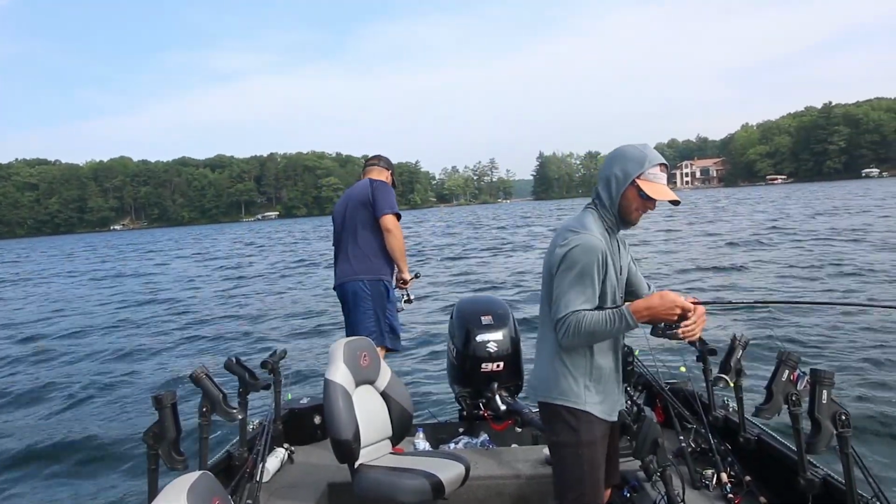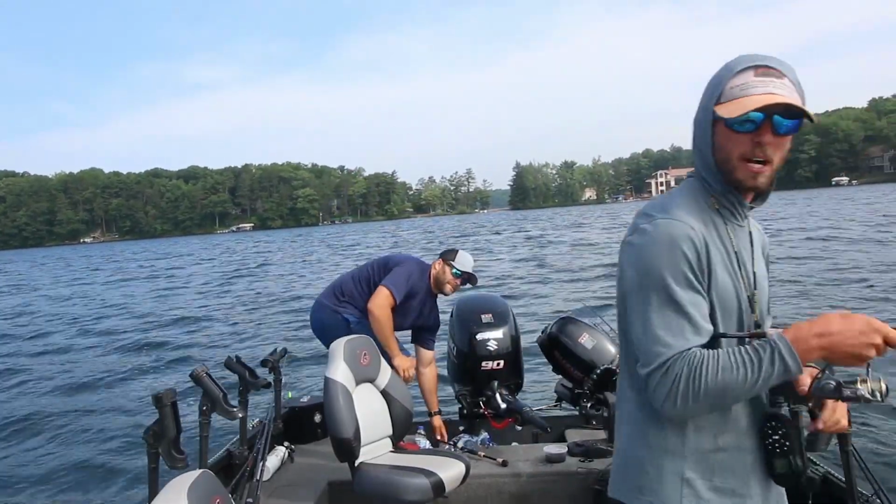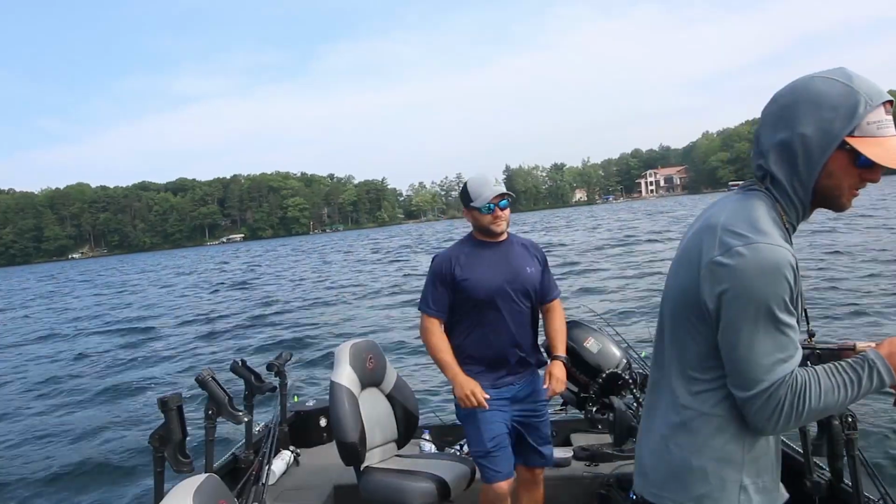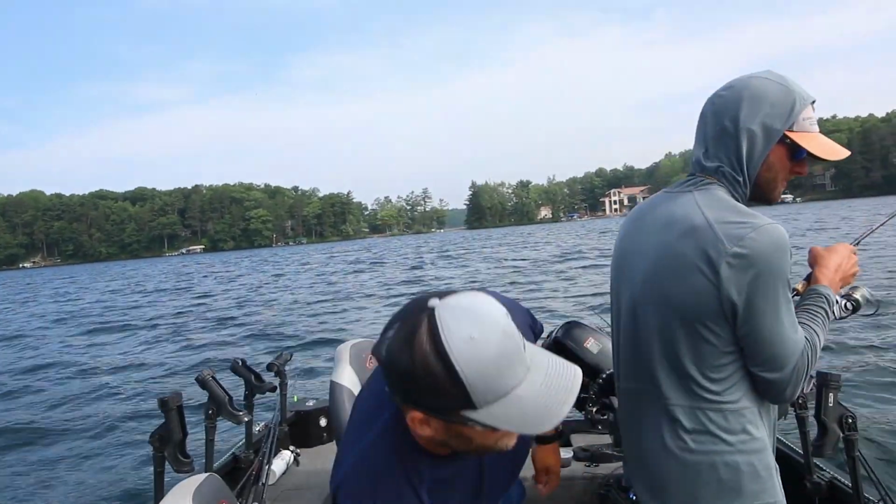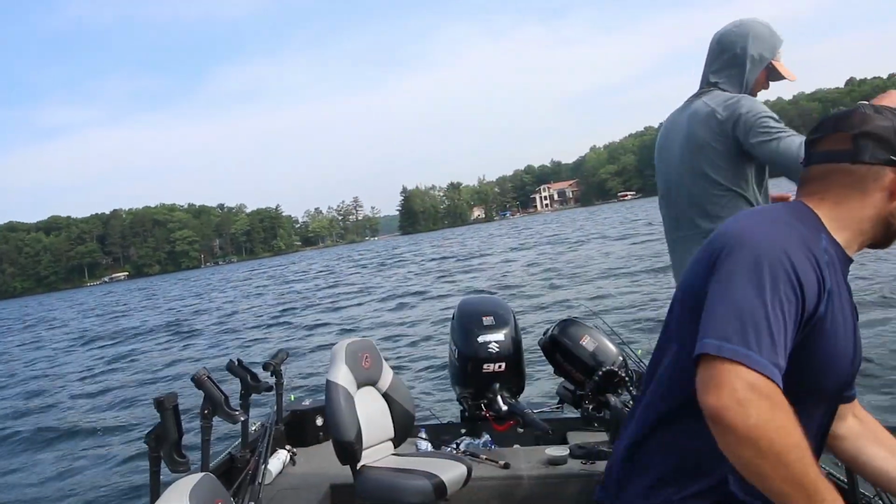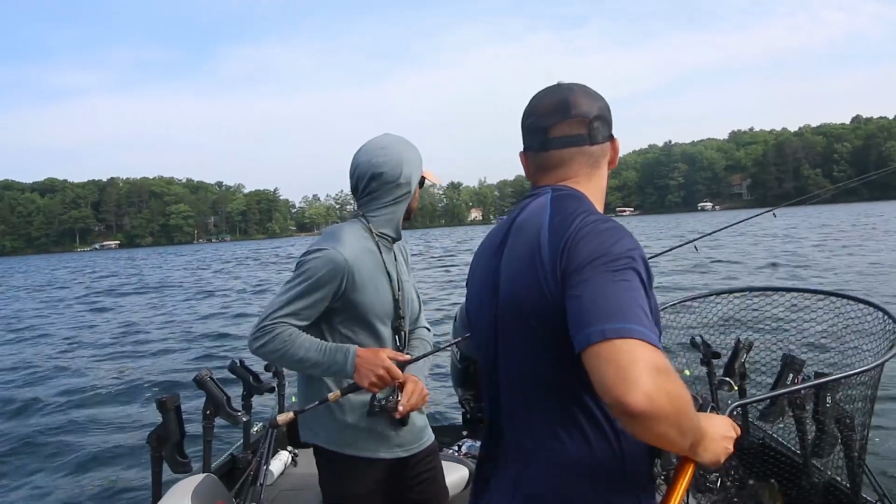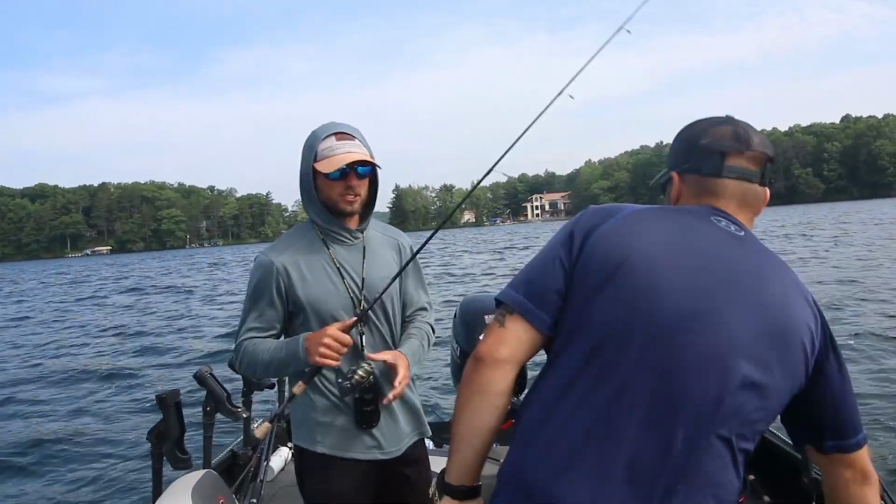It's a super fun way to fish if you haven't done this before. We've done a ton of power slip bobbering just using sonar. But when fish are up on these shallow flats like this, nice walleye here, Mitchell, you can't do sonar. Sonar is just not going to work.